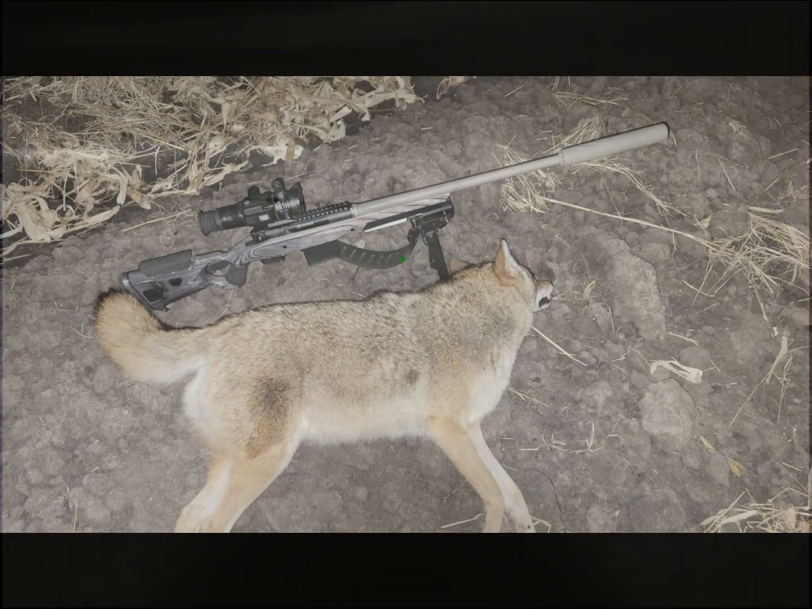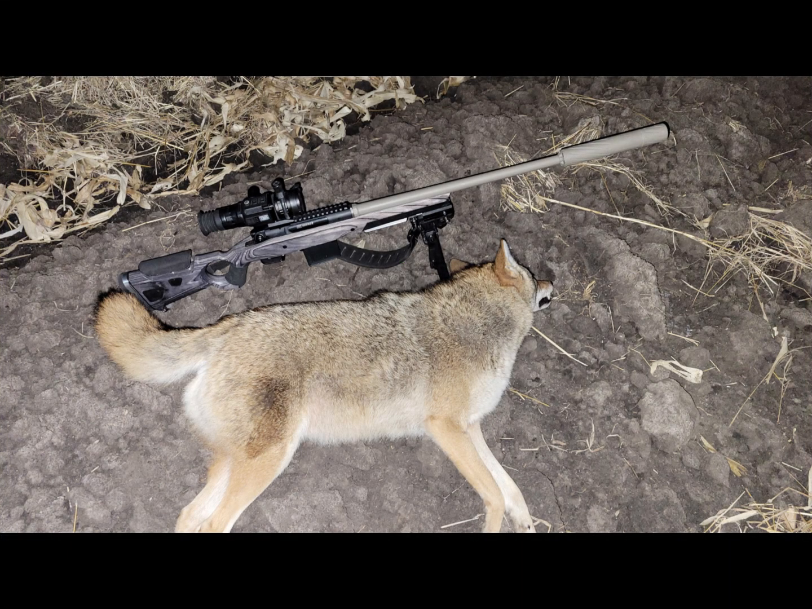And at 250 yards, that's no problem. So we got 3 coyotes down out of 4 sets. That's not bad. And there's that last one. A nice pelt on this one. Pretty big male. It's too bad they aren't worth anything, because that would have been a good one. Instead, he just is going to lay out in the field.